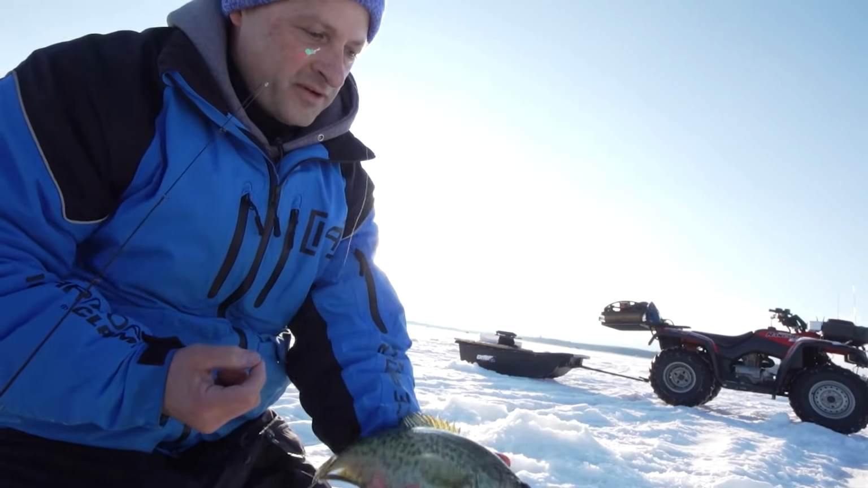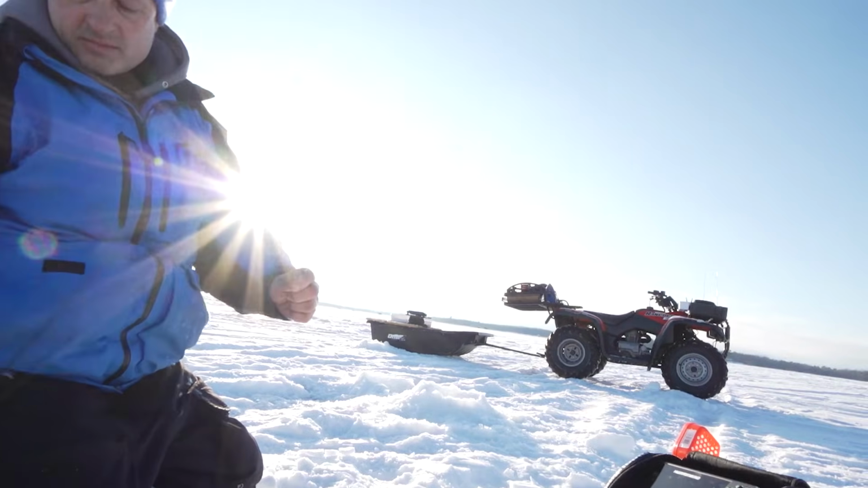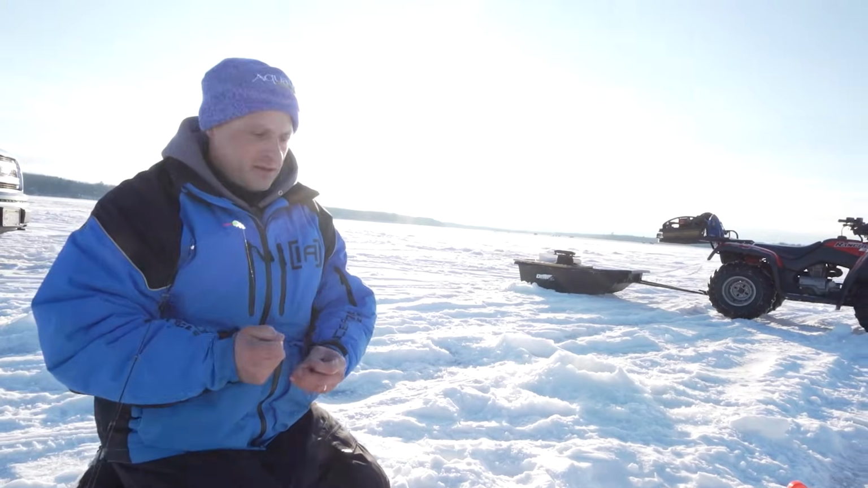Well, we went very finesse again. Just like we were shallow, I came back out here and we got the spring bobber going. Same tungsten jig with the one red Euro. I'm gonna rebait and get back on them.